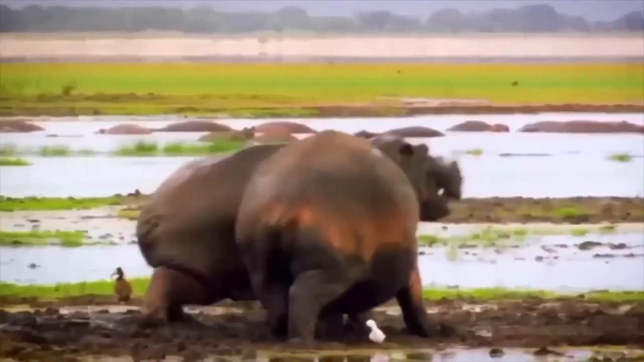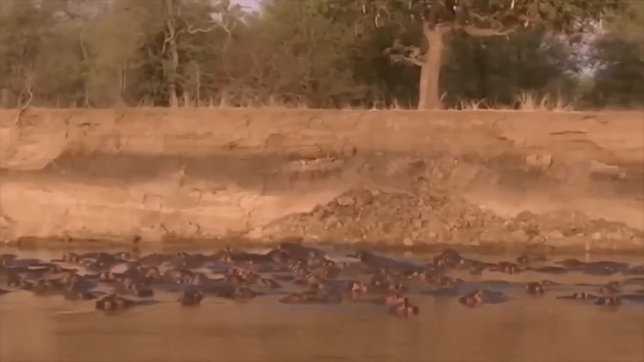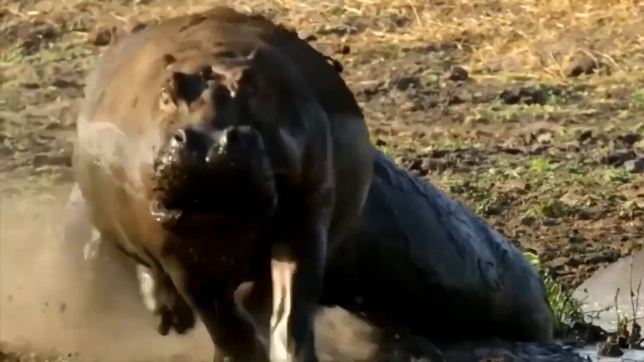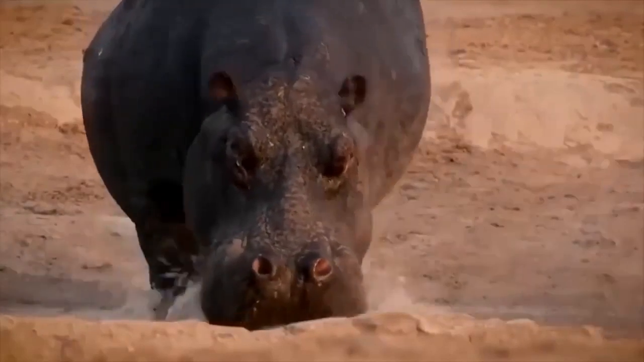How can something so seemingly gentle be so deadly? Perhaps it is their ancient lineage, tracing back to a time when dinosaurs roamed the earth. Or maybe it is simply their fierce determination to protect their territory at all costs. Whatever the reason, one thing is certain: never underestimate the deadly nature of a hippopotamus.